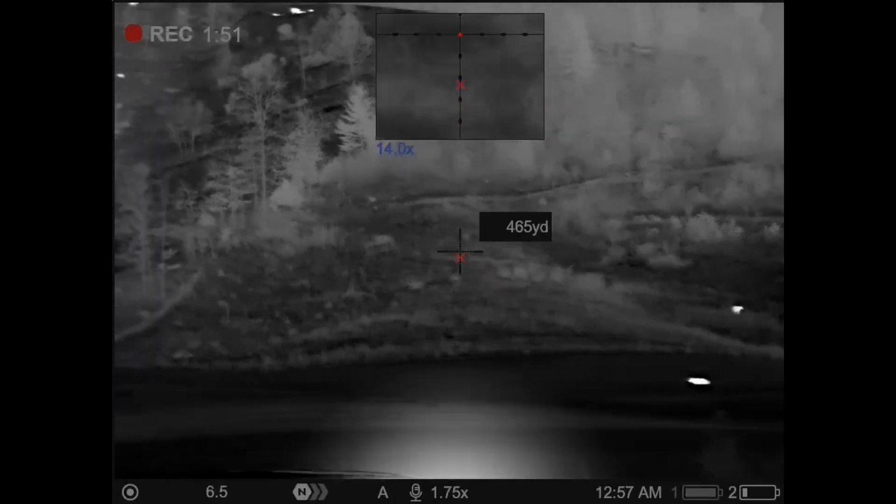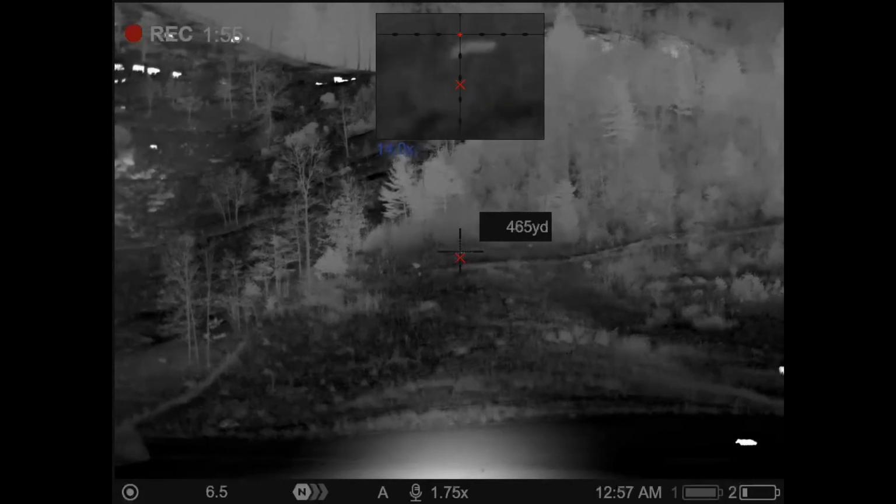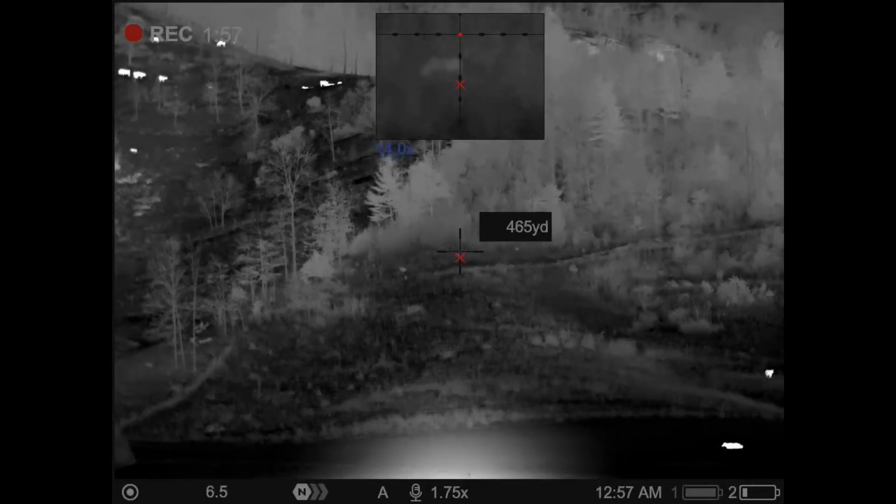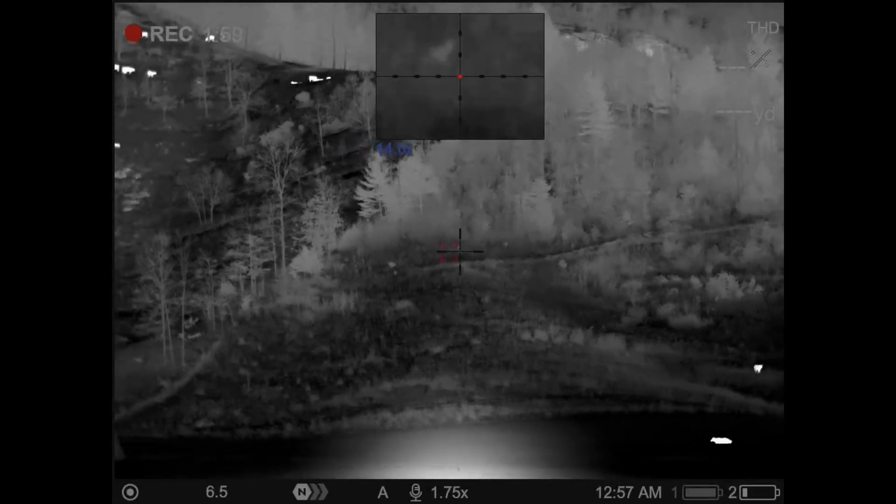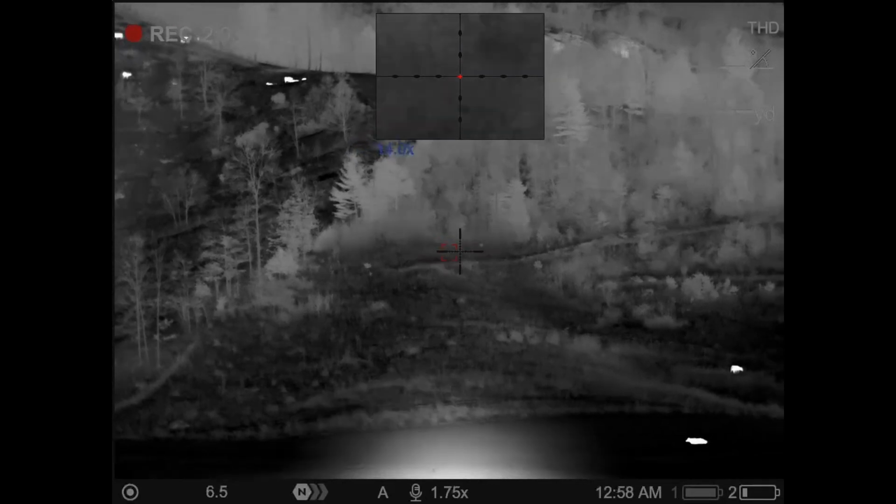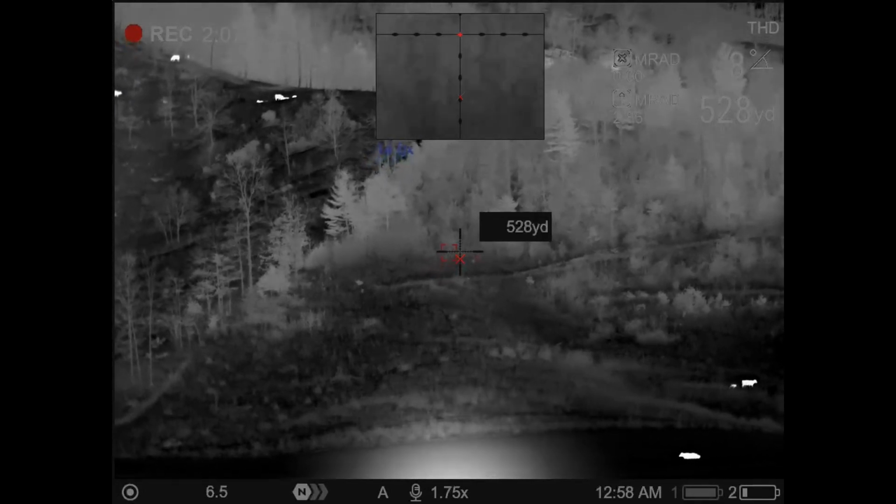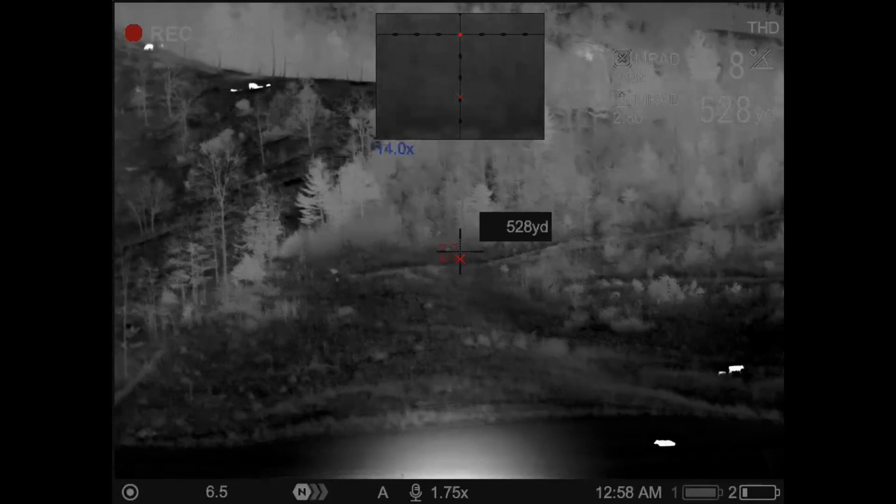I heard one make an awful smack. How far is it? Ranging, hang on. 525. How many mils? I ain't got it. 3.